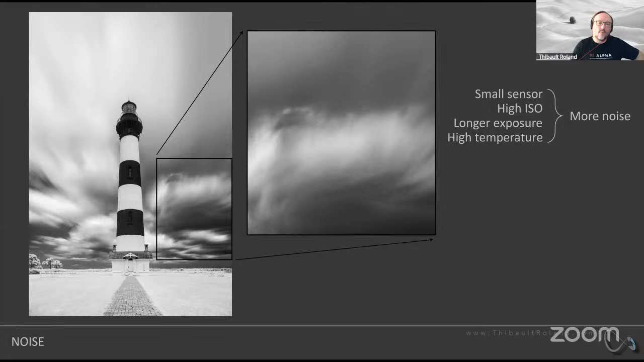Of course, now you have lots of tools, including AI, to reduce that noise, but keep in mind that if you're using small sensors, if you're using super high ISO, if you're using extremely long exposures, or if you're shooting in very high temperature environments, all of these factors individually, and even more if they're compounded, will create more noise, which may be to the point that too much is just too much. So if that's the case, definitely use the long exposure noise reduction, use the high ISO noise reduction.